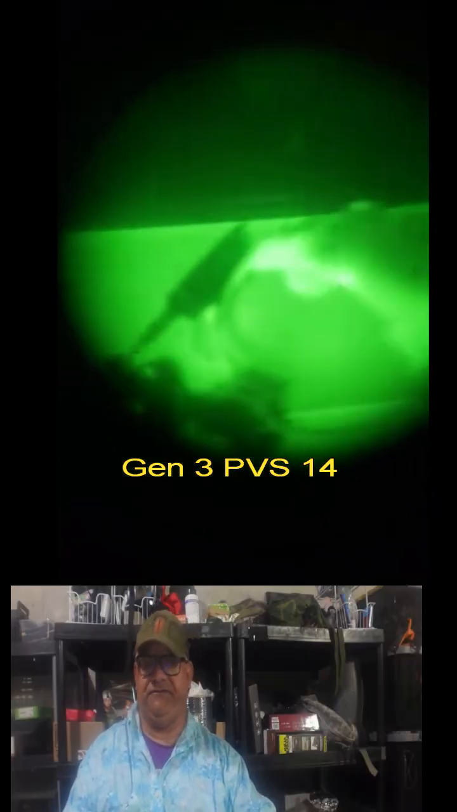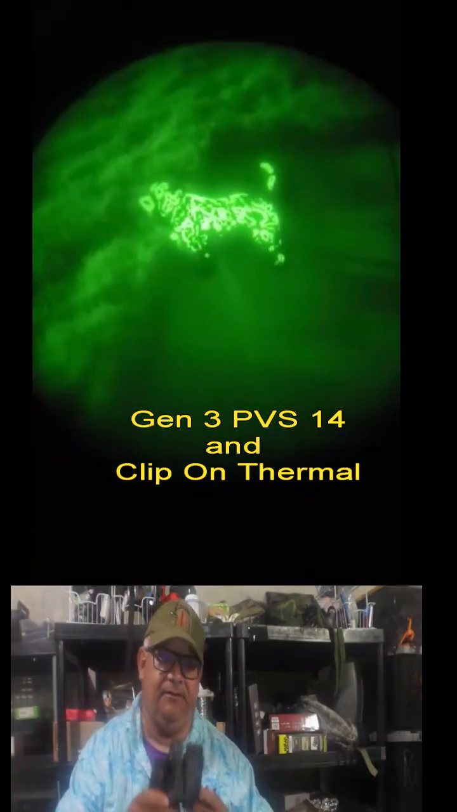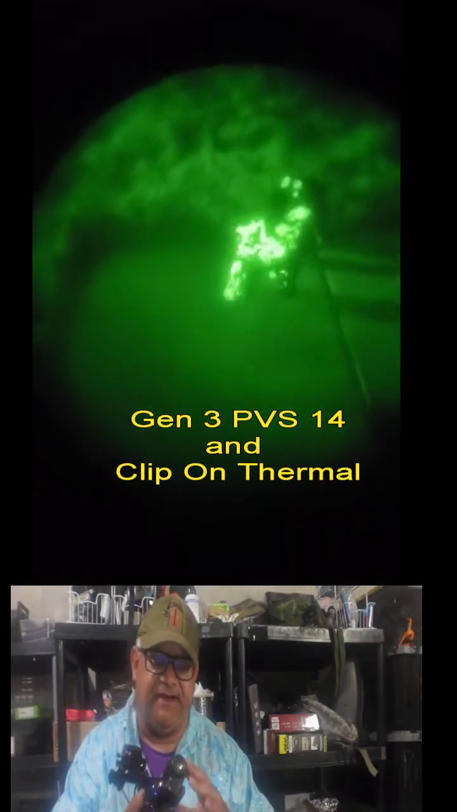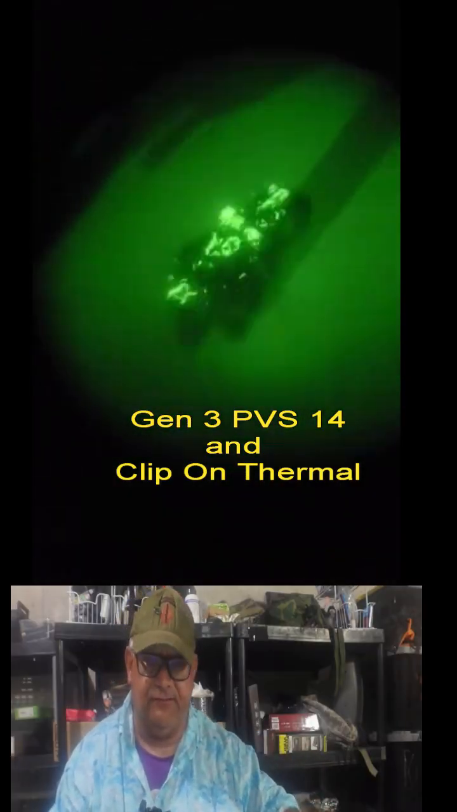One of the standout features of the PVS-14 is its adaptability. I'm just going to pull out my PVS-14 here. This is my PVS-14. It's pretty adaptable. What I have here is my TACS, my clip-on thermal imager, and we're going to take that off here in a minute. We'll talk about that too, of course.